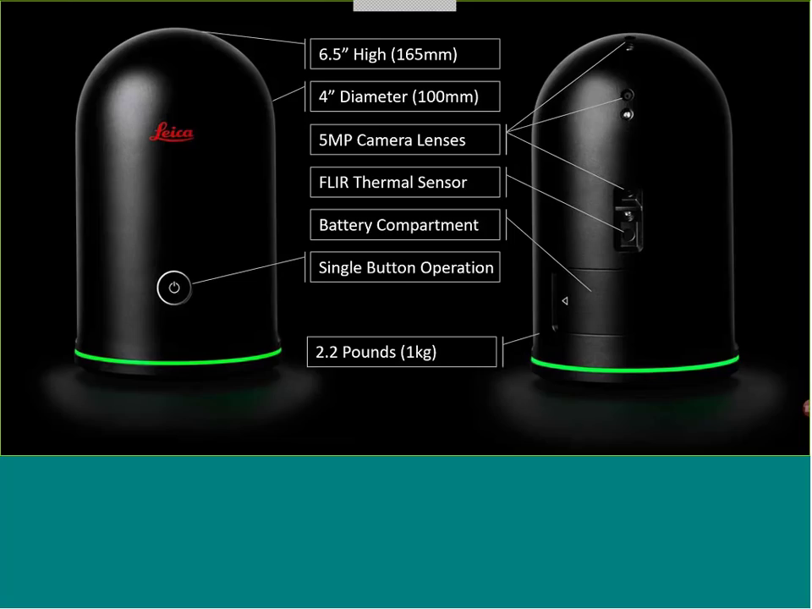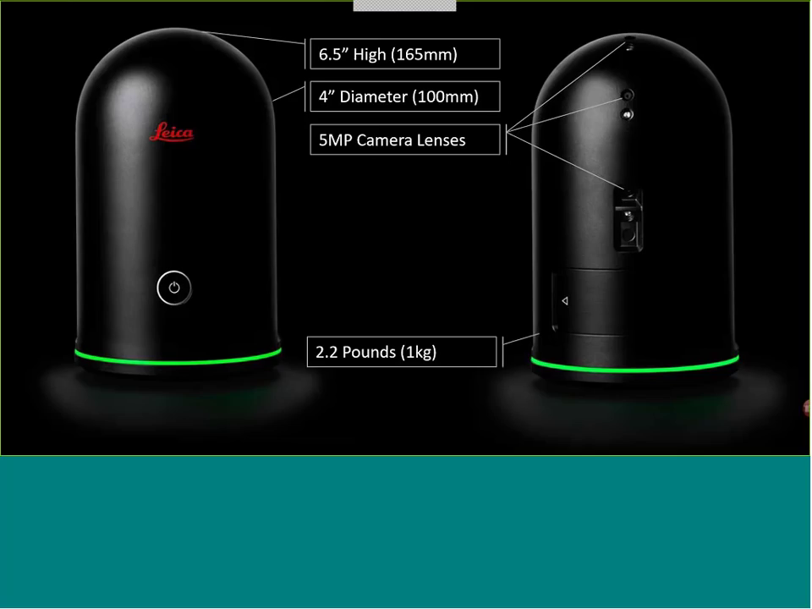One thing that I do want to point out here, let me go back to the camera lenses. Right below each one of those camera lenses, you're going to see what looks like a little white dot. Those are LED lights. So if you're in a pretty dark scenario and you are taking photographs, those will automatically kick on and assist us in the pictures. Now, just like any other camera, the better the light, the better the picture.